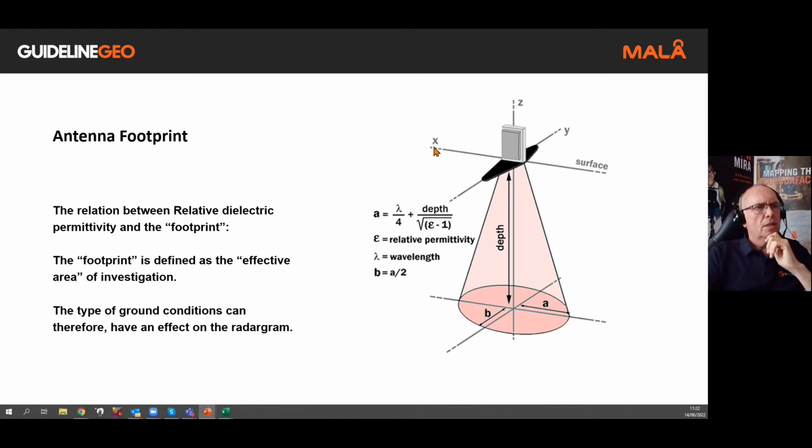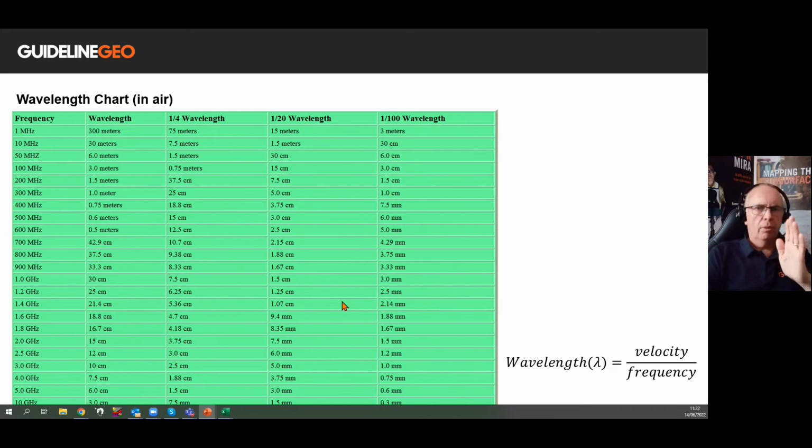Just a quick note on this. Typically, we're going to move along the x-axis with the antenna. So you'll find that as we're moving forward with the antenna in the typical configuration, the footprint is wider front to back than it is side to side on the antenna itself. So wavelength wise, that's one factor to take into consideration.